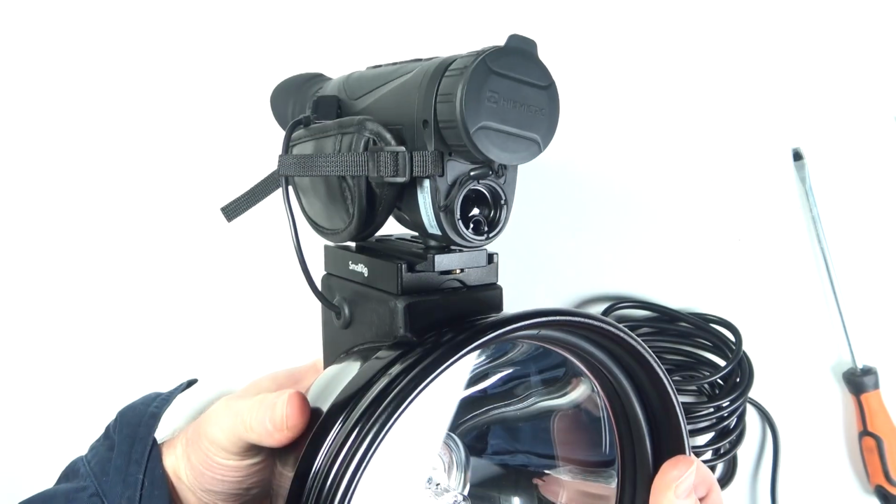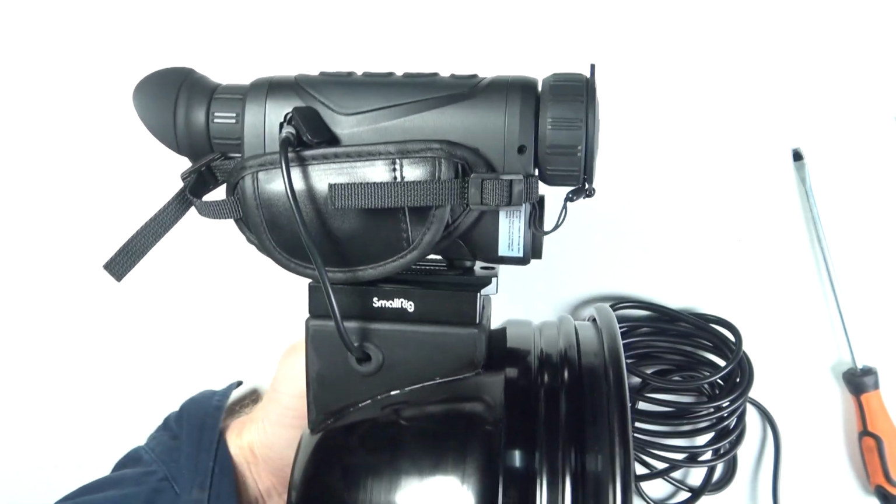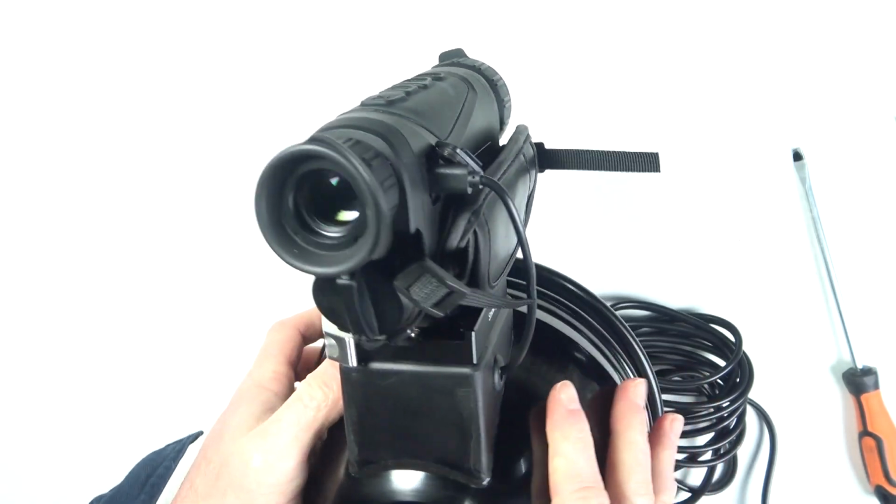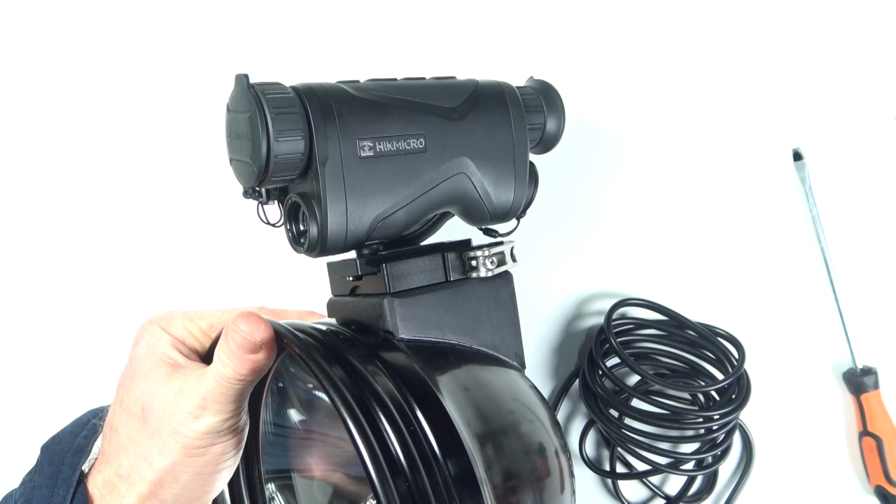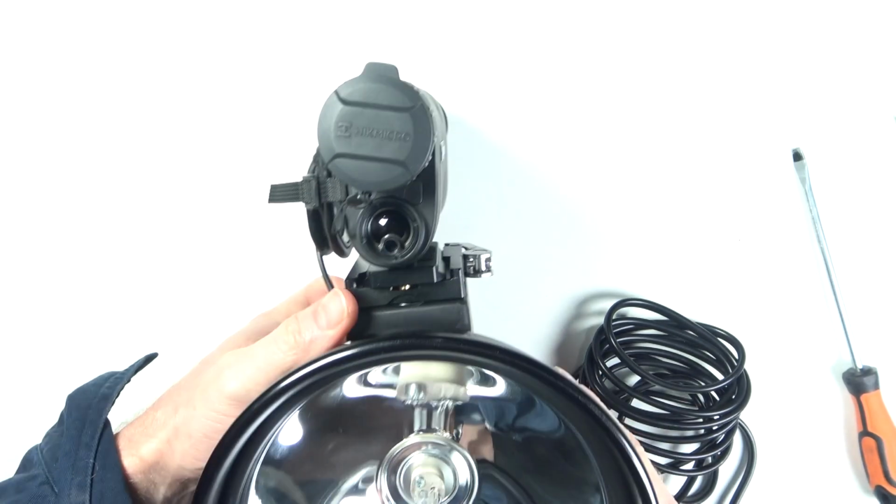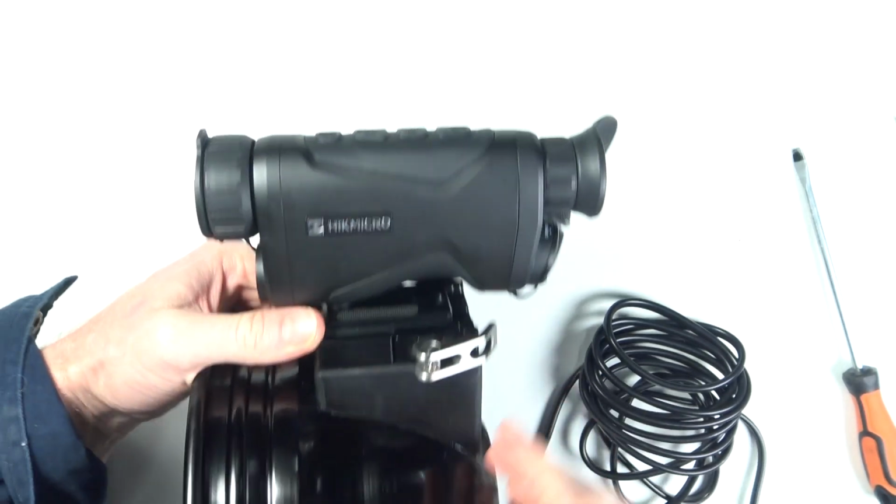However, overall, Powerbeam has done a fantastic job on this design, and it is a nice, affordable solution set up, ready to go. So it's definitely worth considering if that's the way you want to go.